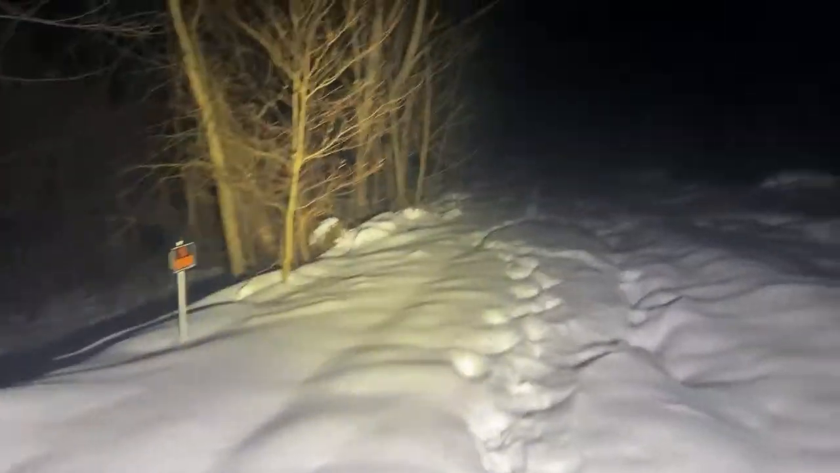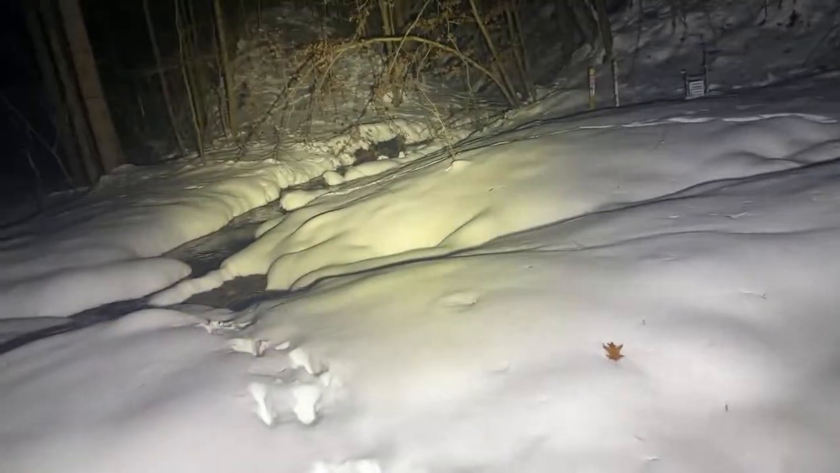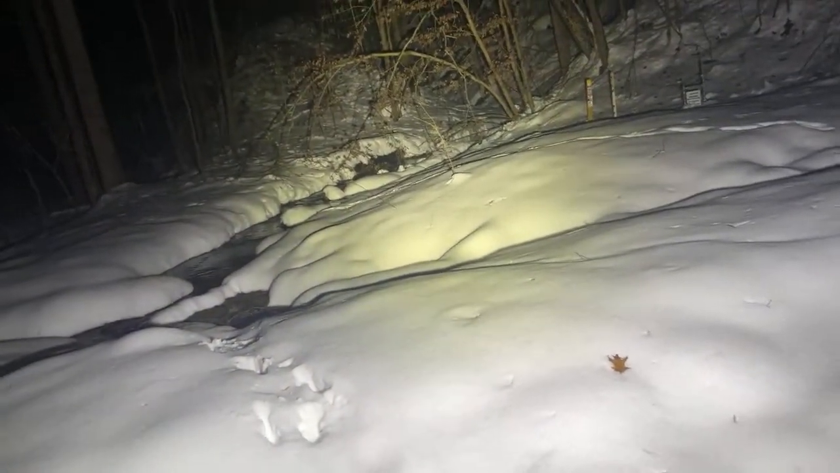I gotta say on this, yeah, lots of deer track down here. I think the deer have been outsmarting the hunters. Let's brighten the flashlight up here. Yeah, you can see there's a lot of snow melt runoff coming over here.